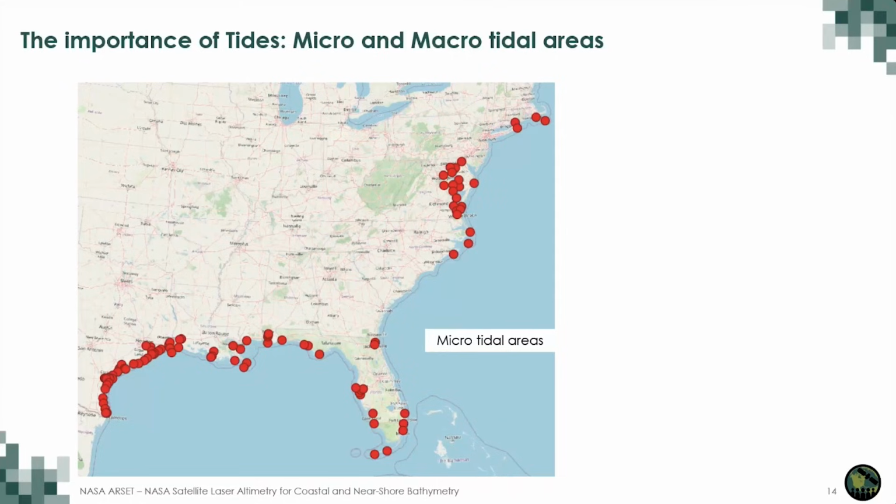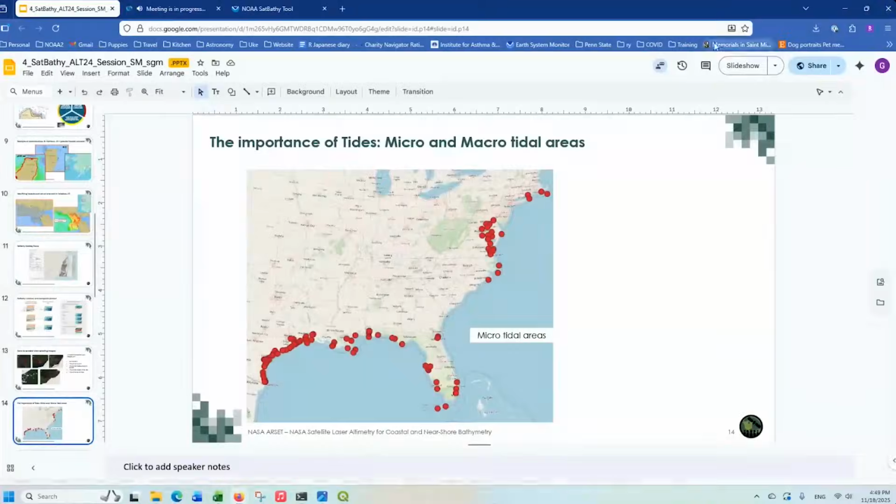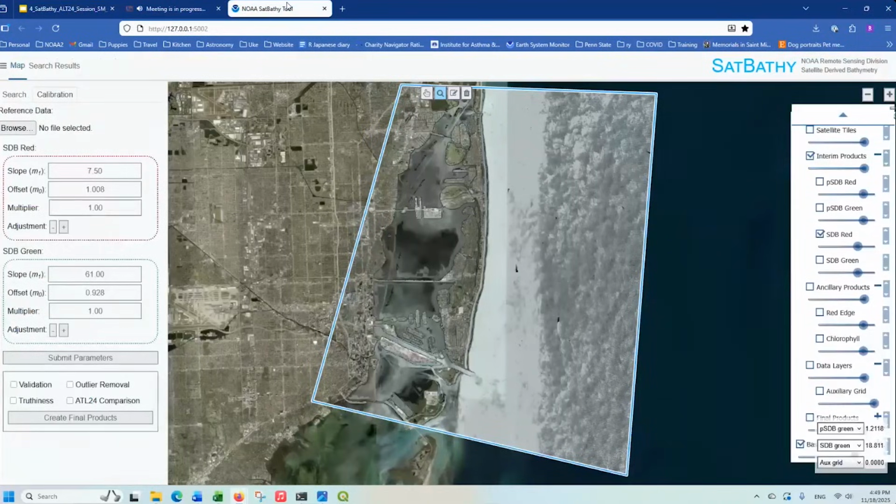When the tide range is larger than 1 meter, locations require a tide adjustment because the potential vertical difference between the tidal stages exceeds the inherent uncertainty of SatBathy. We'll talk more about this when we discuss the tide model. I'm going to go back to our tool.